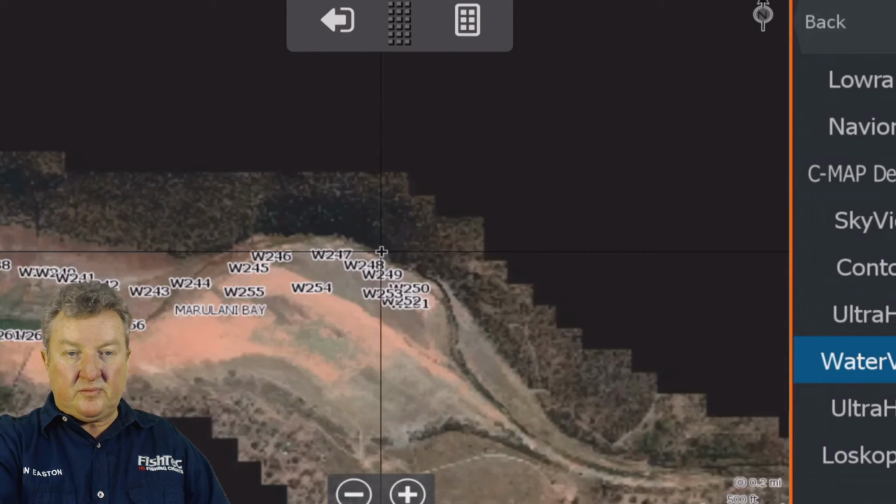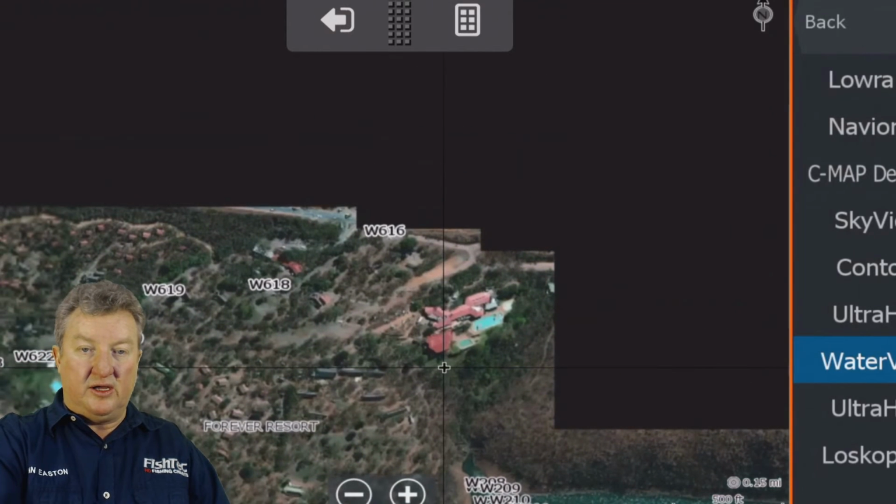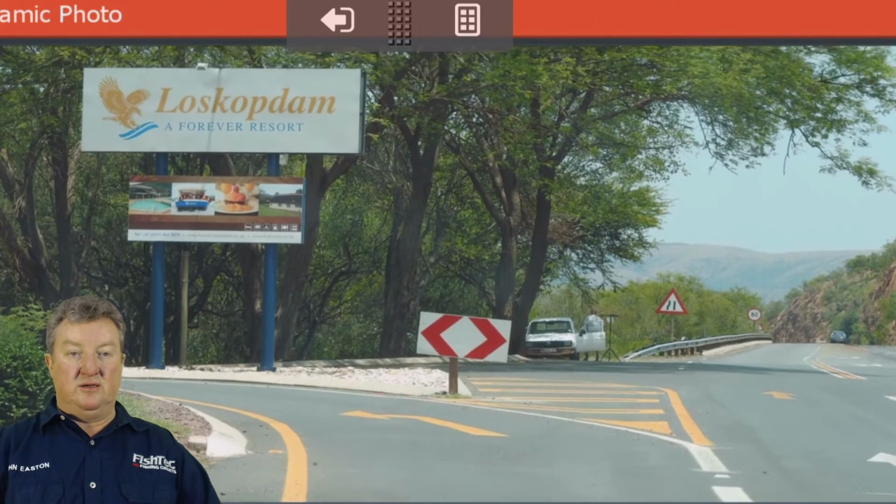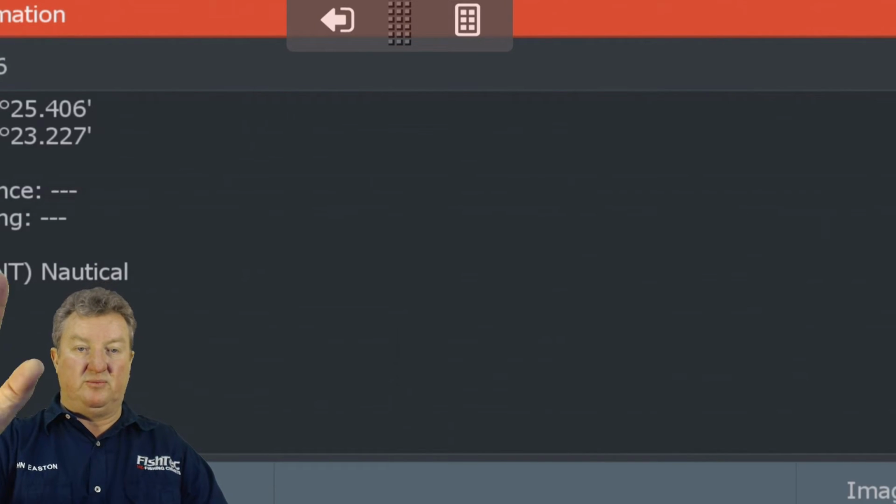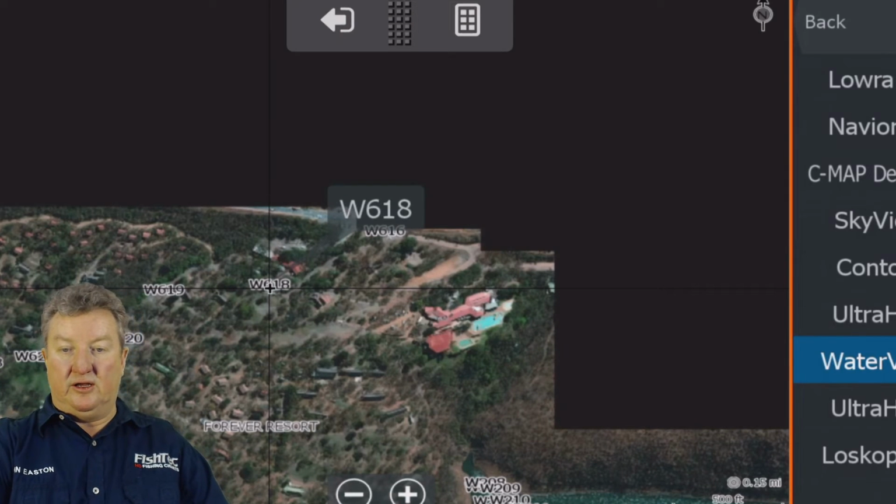I think there was some at the entrance of the resort. There we go. As you come into the resort, that's what it looks like. So you can expect to see that when you get to the Forever Resort, which is a fantastic place to stay. It really and truly is. It's absolute top shelf place to stay. Beautiful place. It's got everything you need.